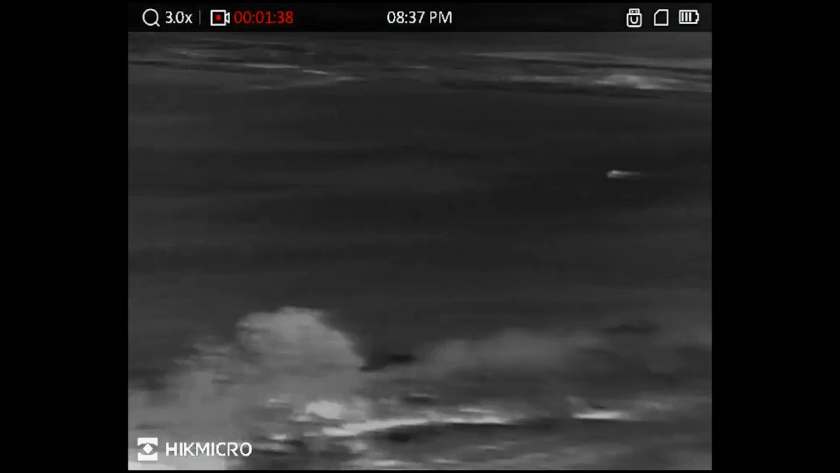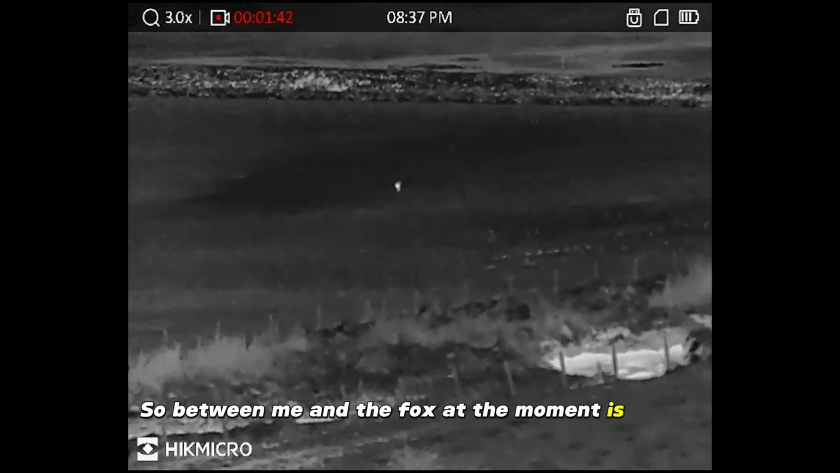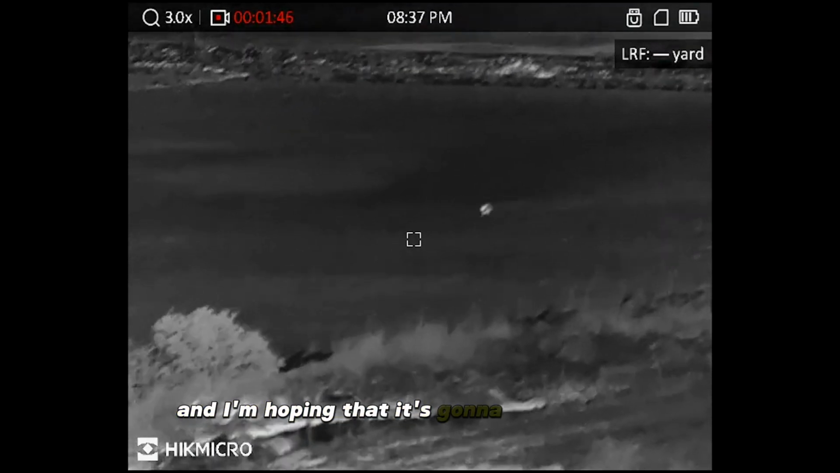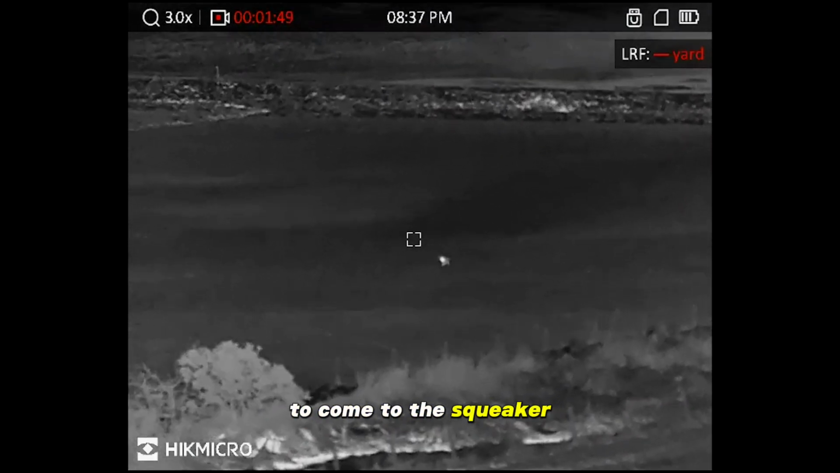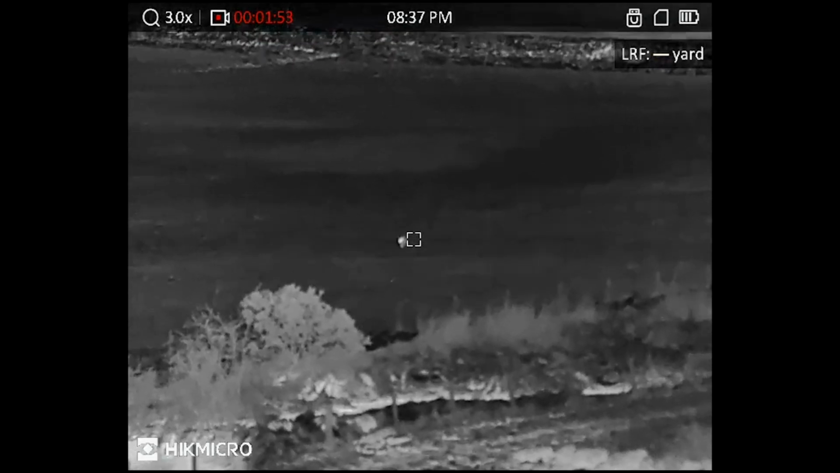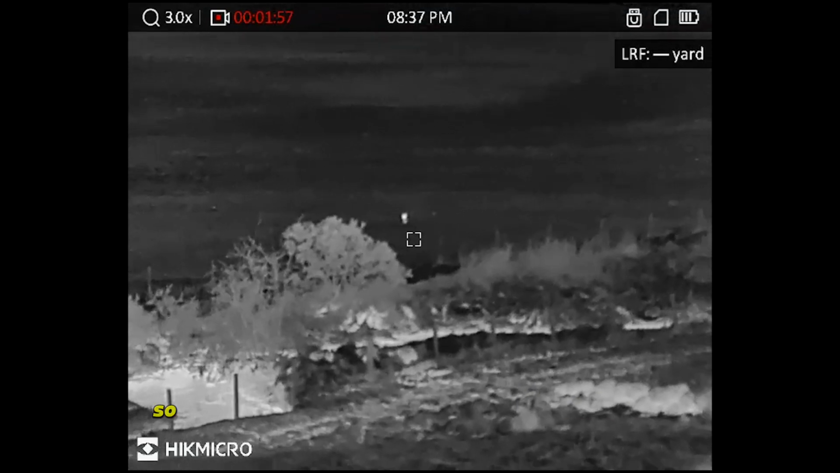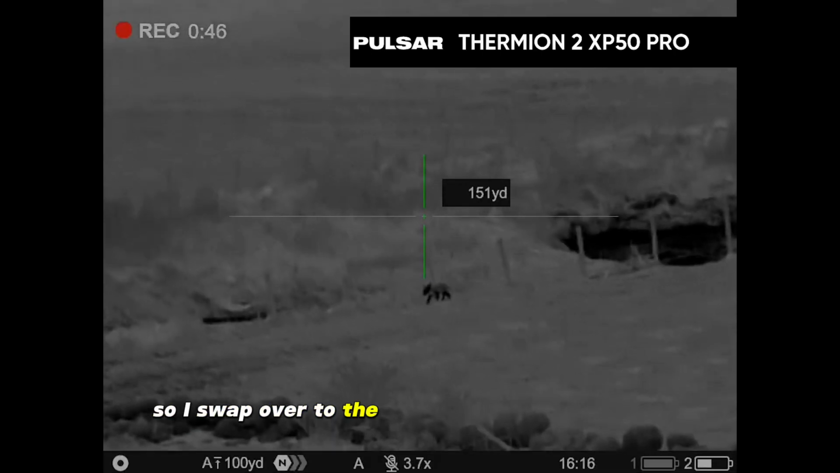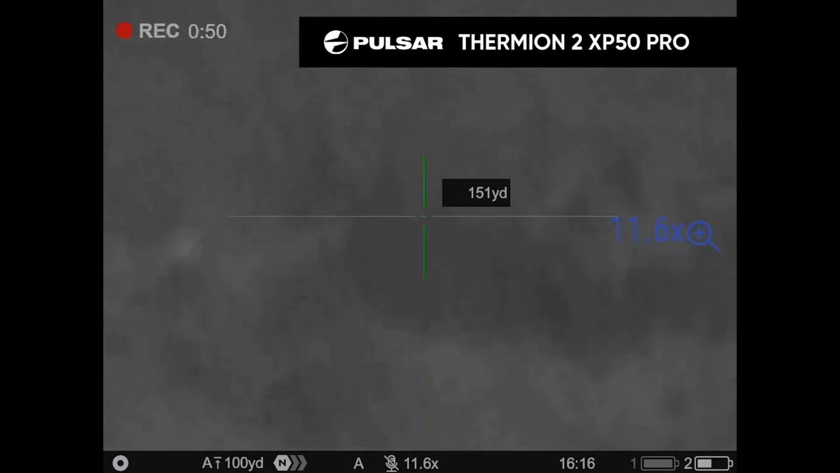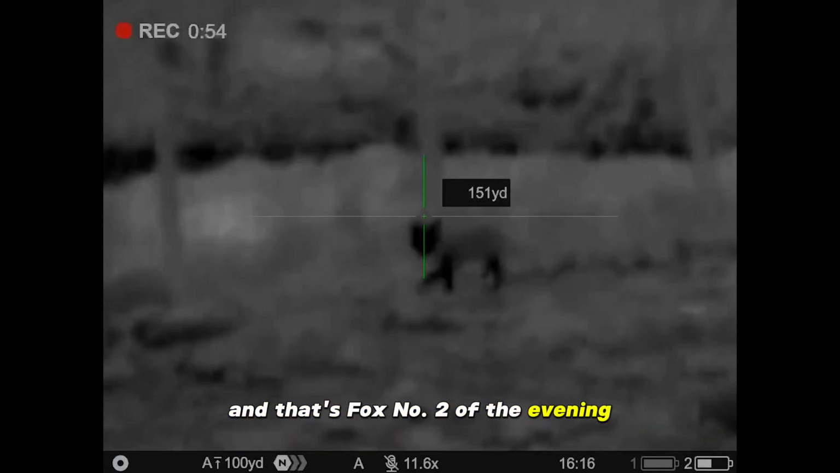So between me and the fox at the moment is a burn, and I'm hoping that it's going to cross the burn to come to the squeaker. And sure enough it did, and here it's coming in. So I swap over to the Pulsar Thermion 2 XP50 PRO, and that's fox number 2 of the evening.